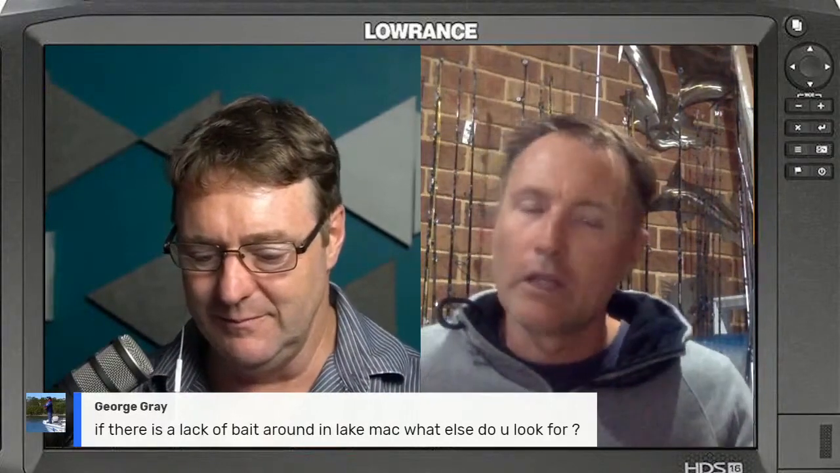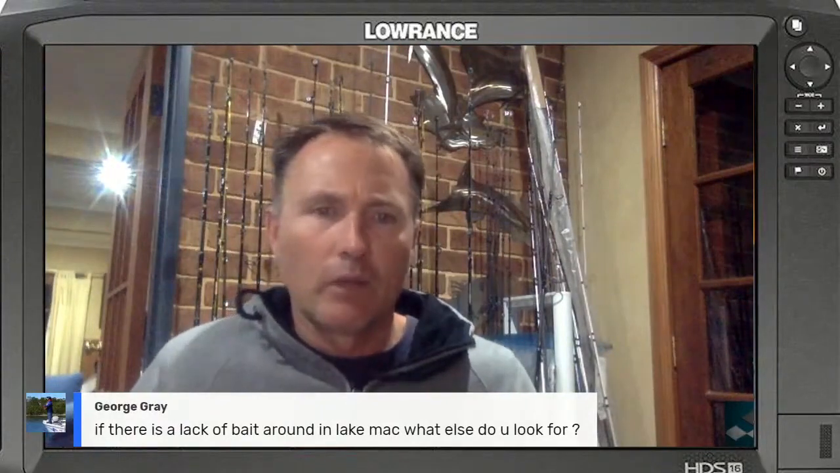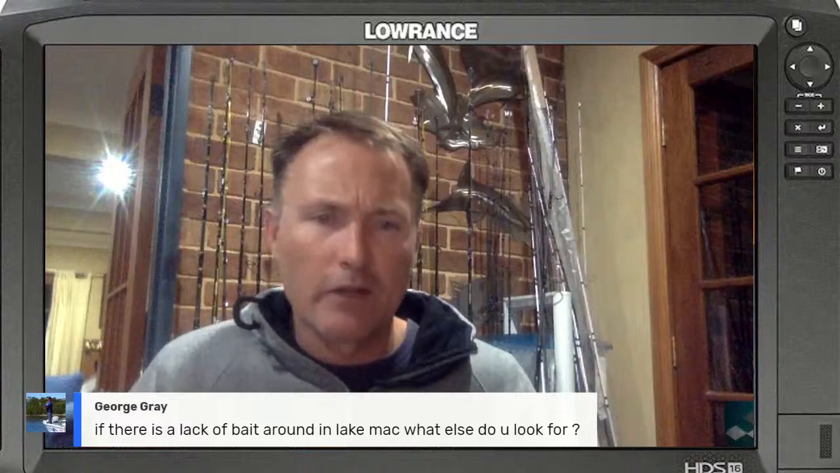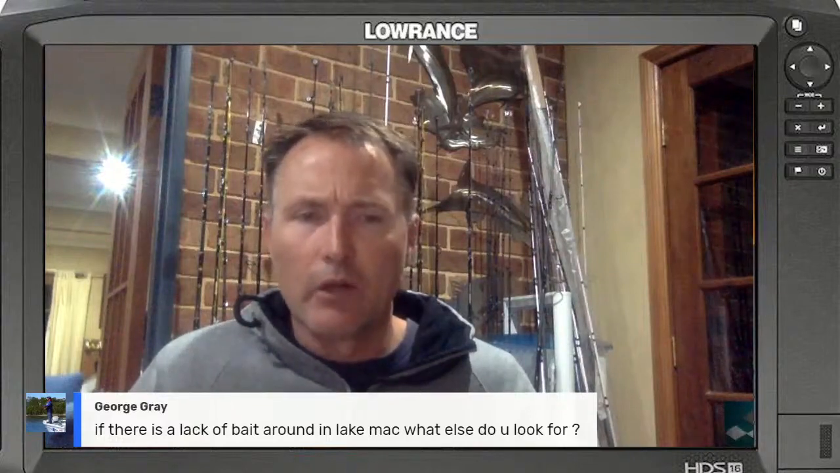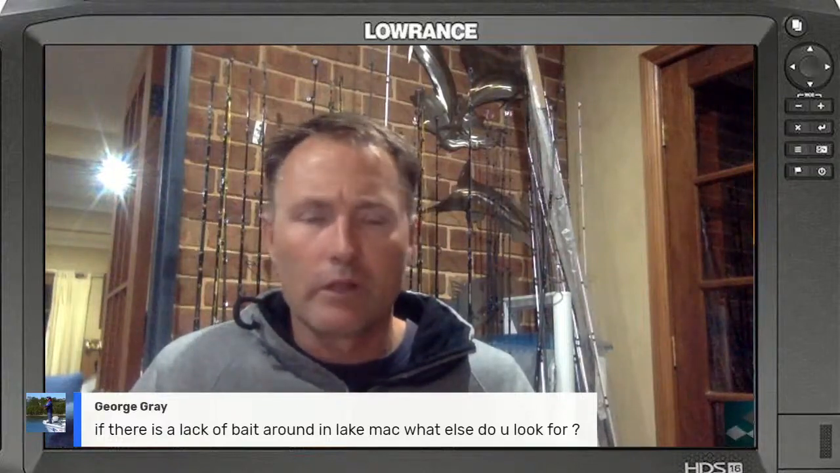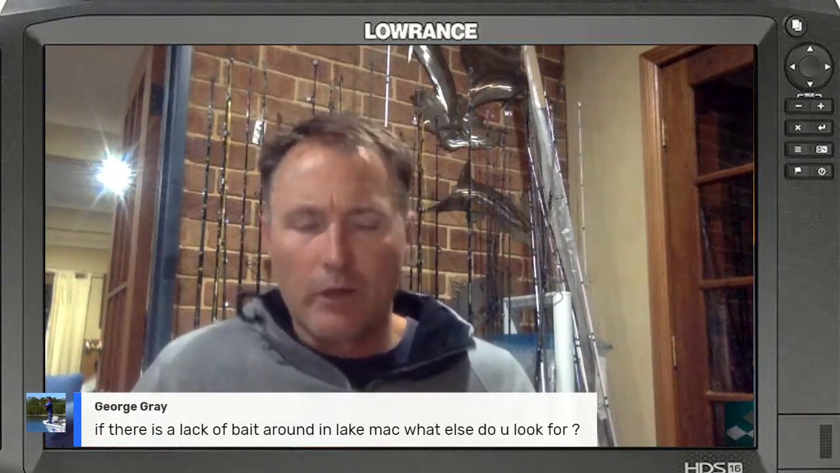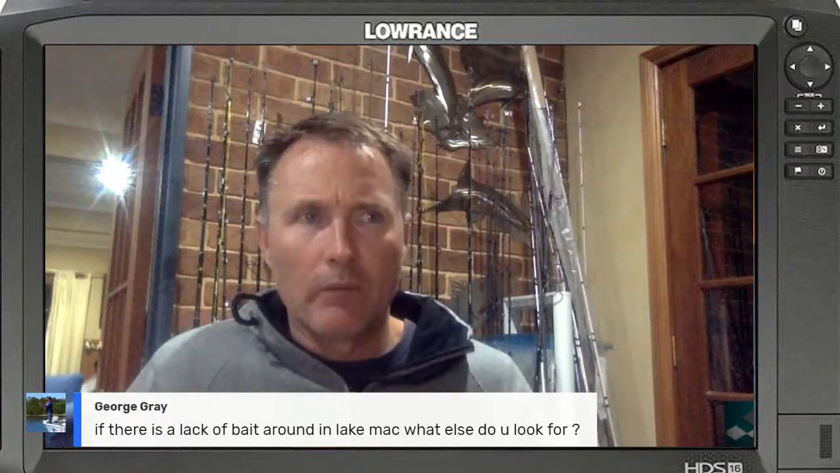Oh, you've got to go and hit some structure. In Lake Macquarie, there's plenty of pages that tell you where the artificial reefs are. There's old tire barges and things like that. So they're all worth a look. They're all places where the fish will hang around. The Mulloway will be sitting anything up to 100 yards away from there.